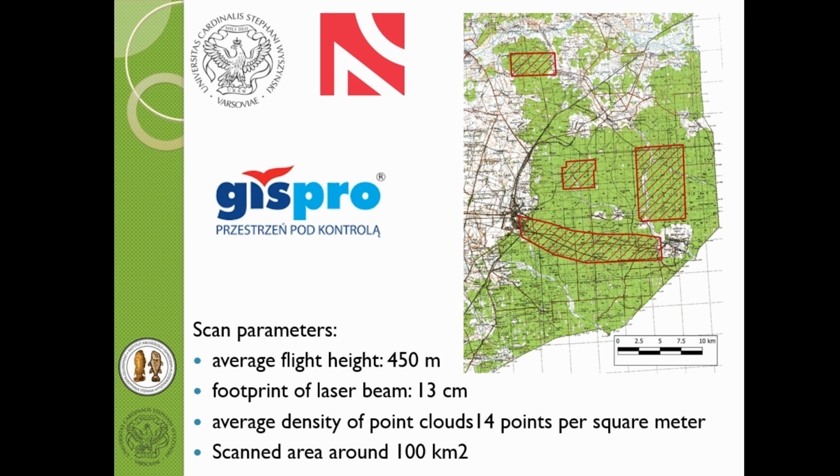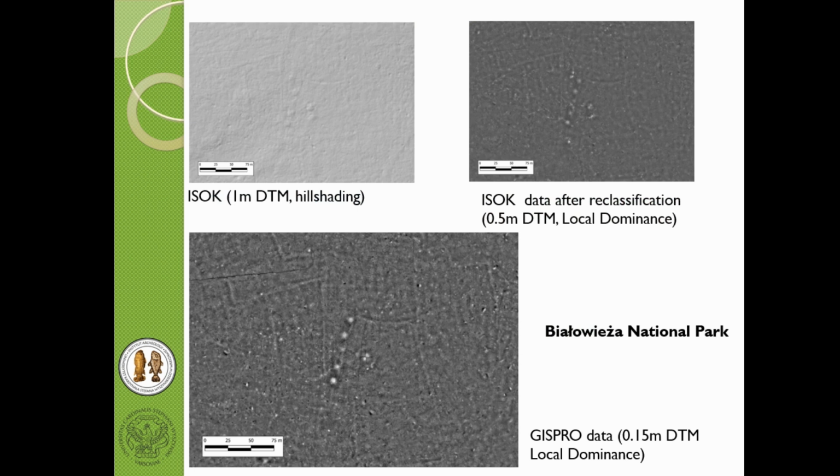So it was very precise data, very useful. And here we can see the next few slides, a visual comparison. Here is the ISOK data that I told you about at the beginning, the 4 points per square meter, and the local dominance model.